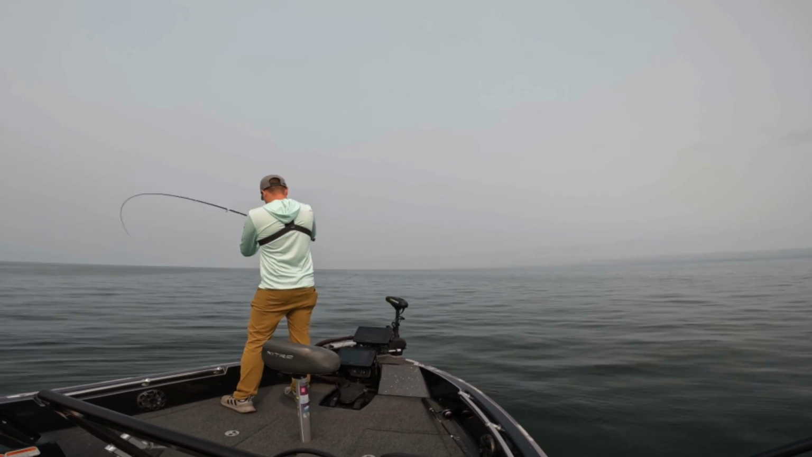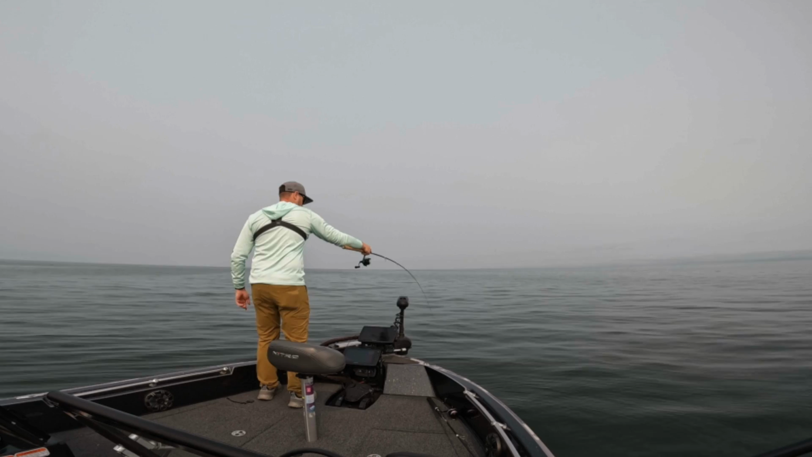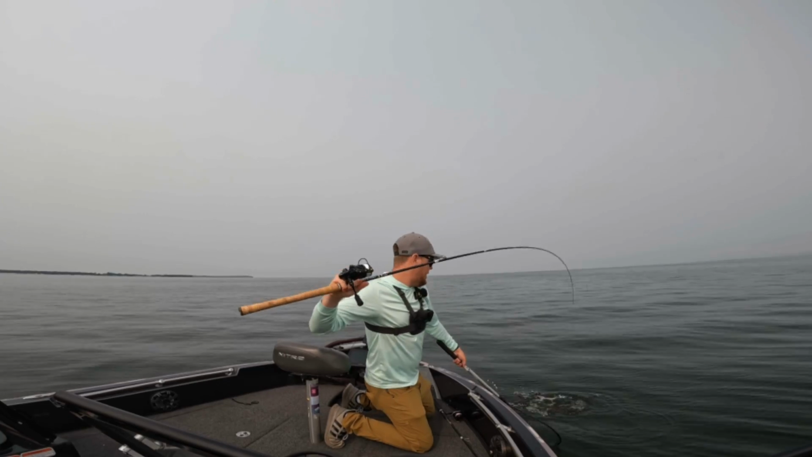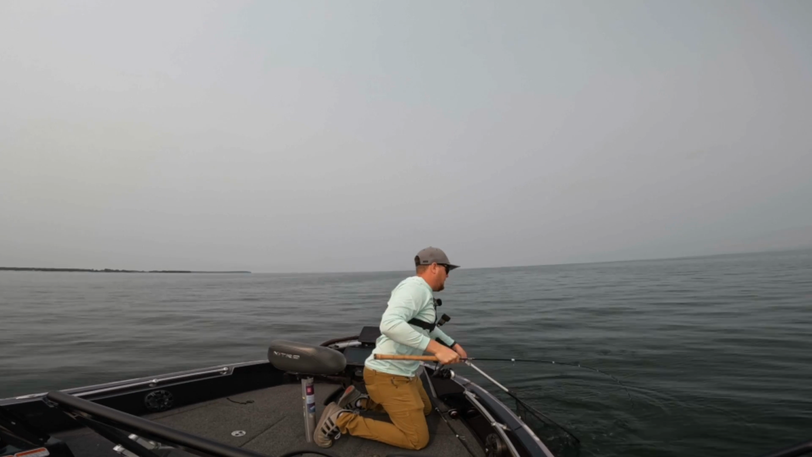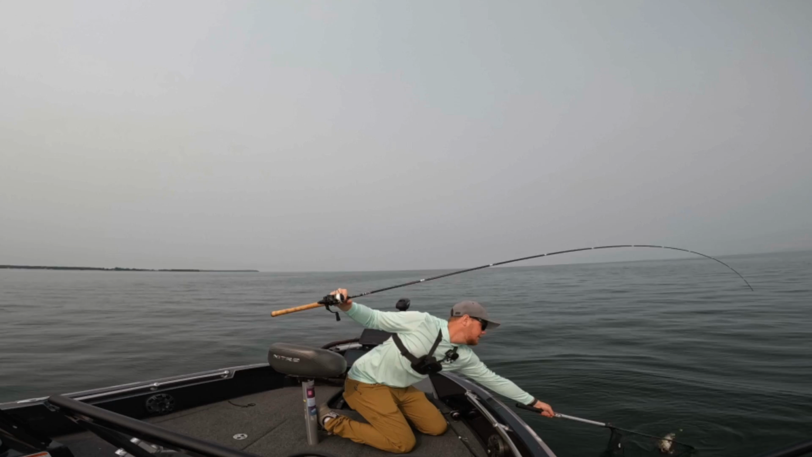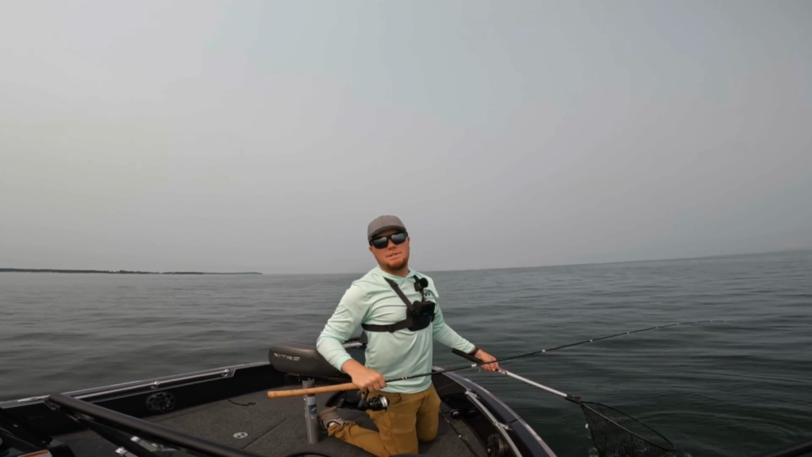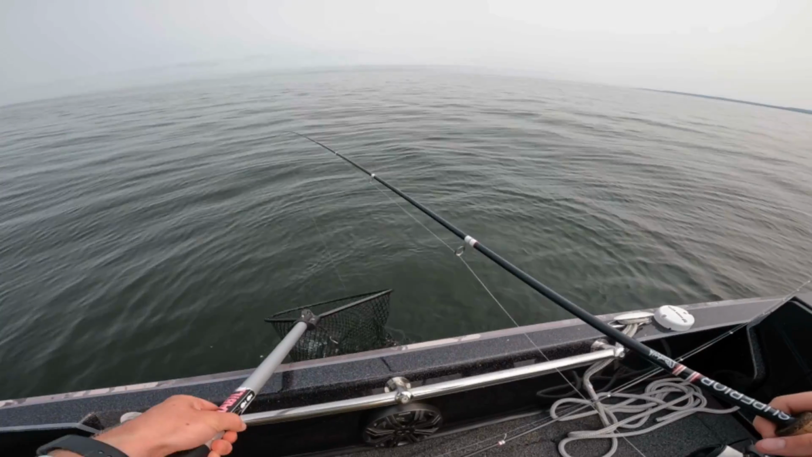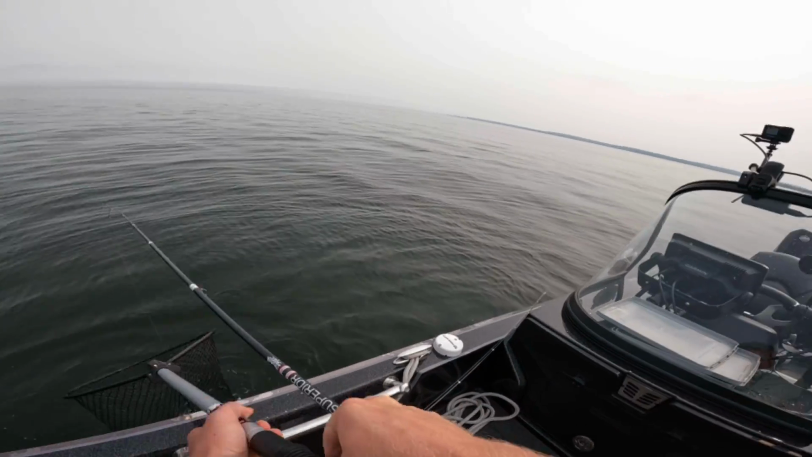Gosh, look at that rod bend. I love this rod. Oh yeah. I'm gonna need to grab a net. From Della Bay, I had Della Bay actually have them custom make this rod for me, specifically for throwing the death jig. And so far, I am loving it.